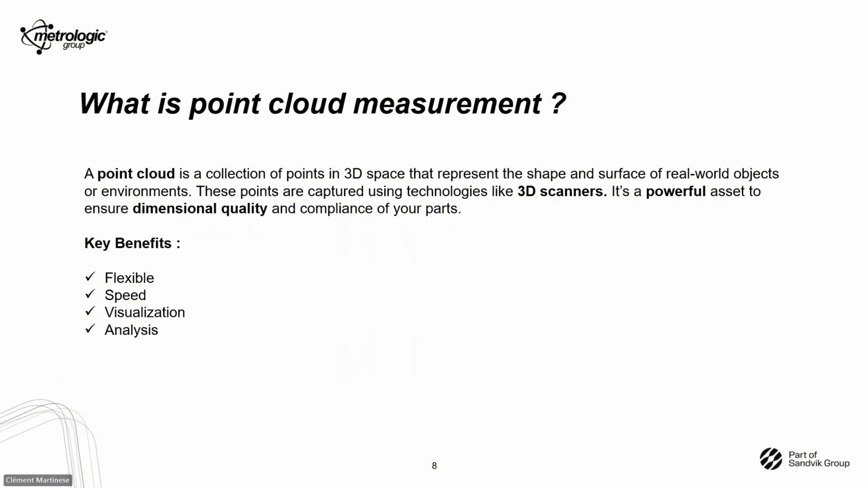Before we start, let's dive now into the topic of the day, the point cloud. What is exactly a point cloud measurement? Imagine capturing the surface of a real-world object, but not with a photo, but with millions of tiny 3D points. That is the point cloud.